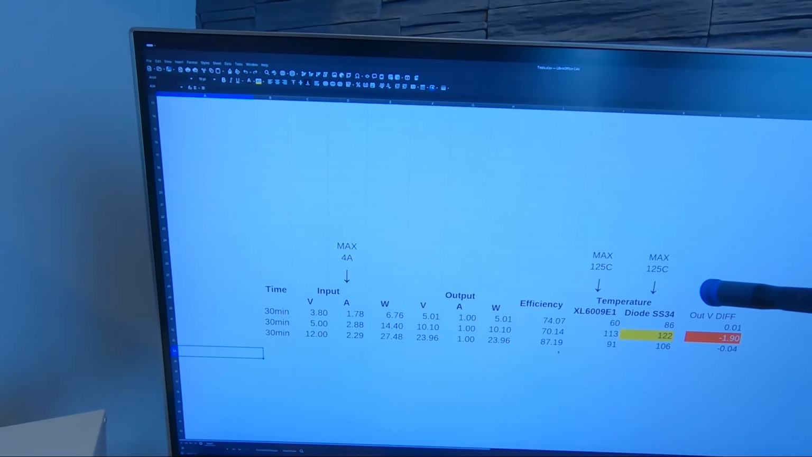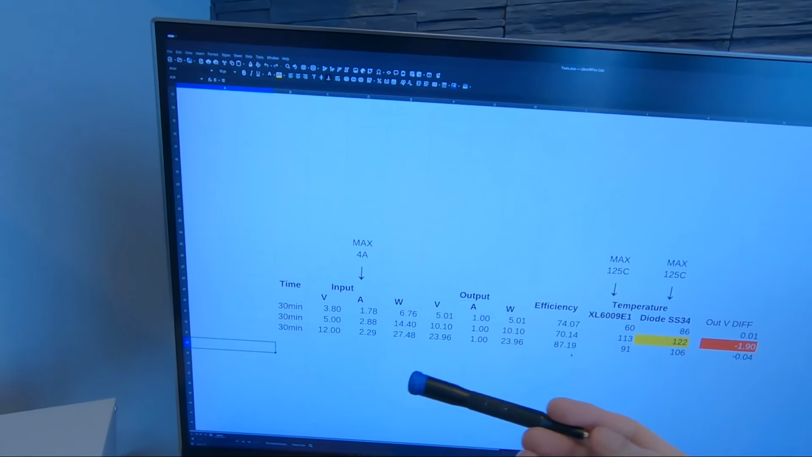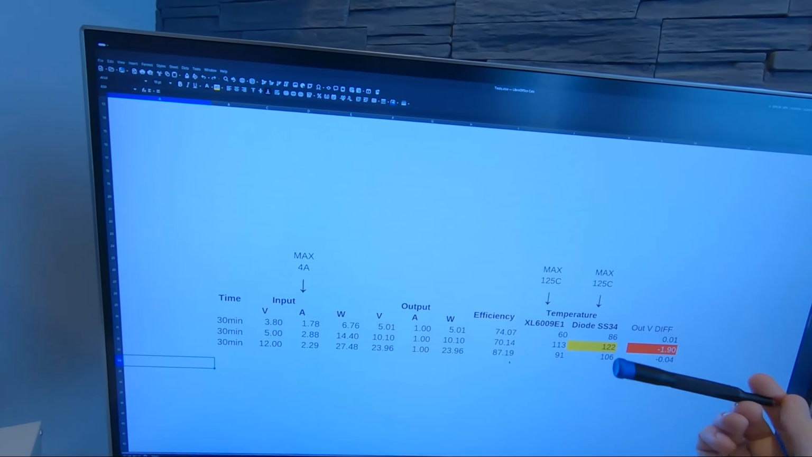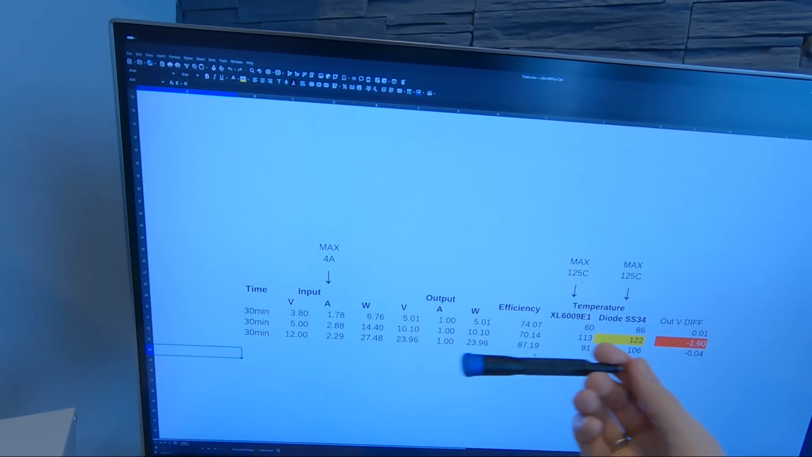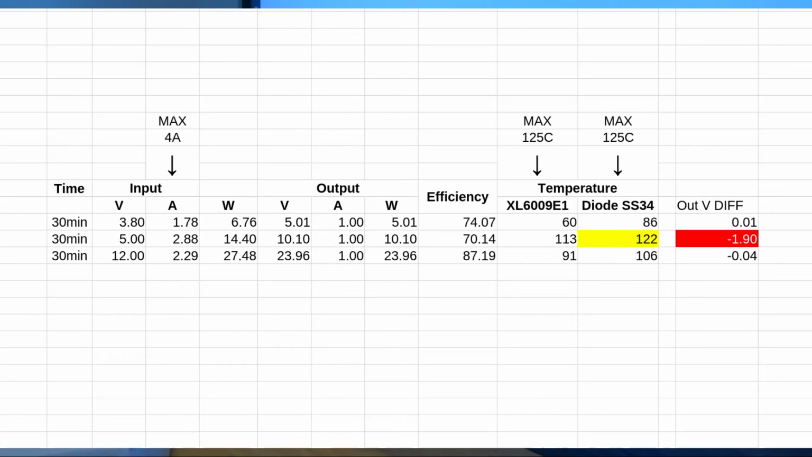The interesting part is that we have two problems. One, that the 4 amp input is not going to be possible because of the temperature. That's the first sign. And the second sign, that even below 3 amps the voltage drops significantly. So yeah, that means I need to redo the tests, not limiting on the output side but on the input side. Okay, let's do some more testing.